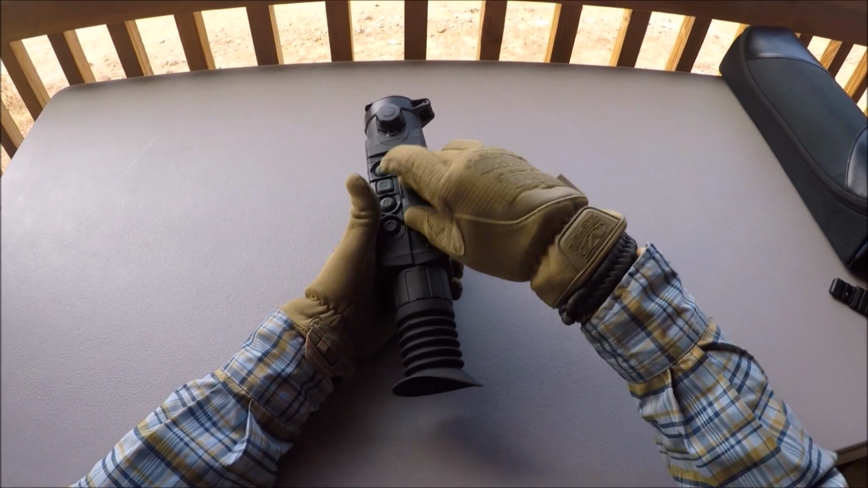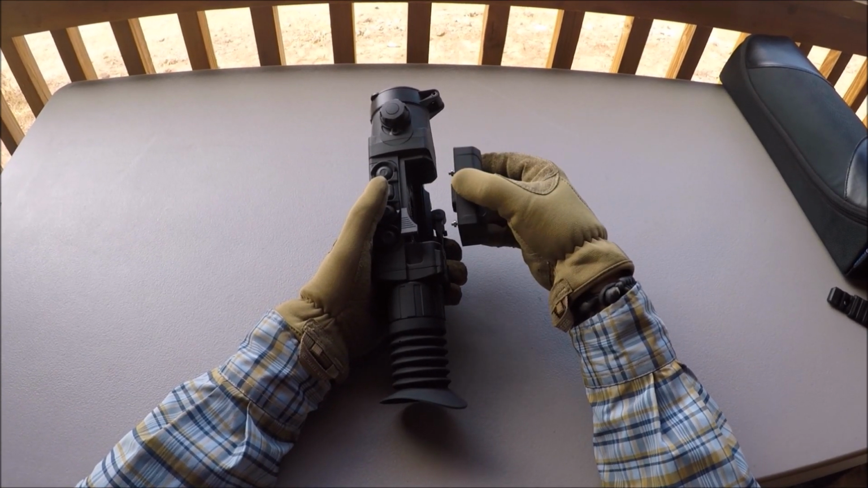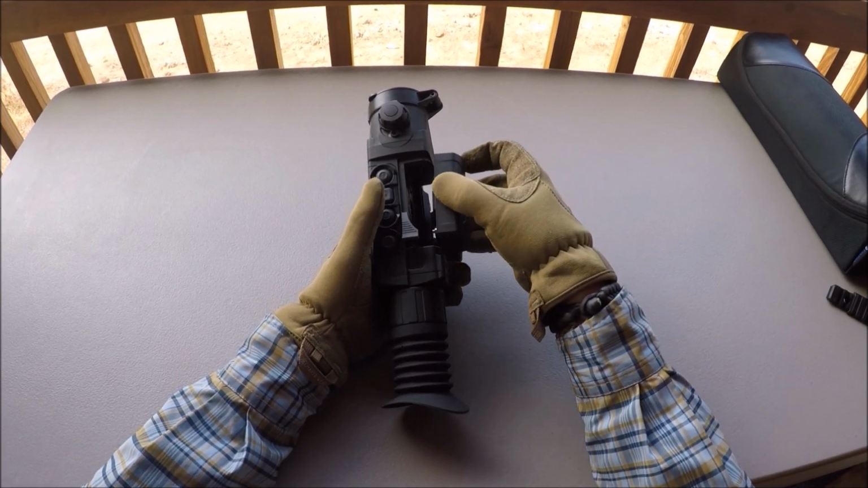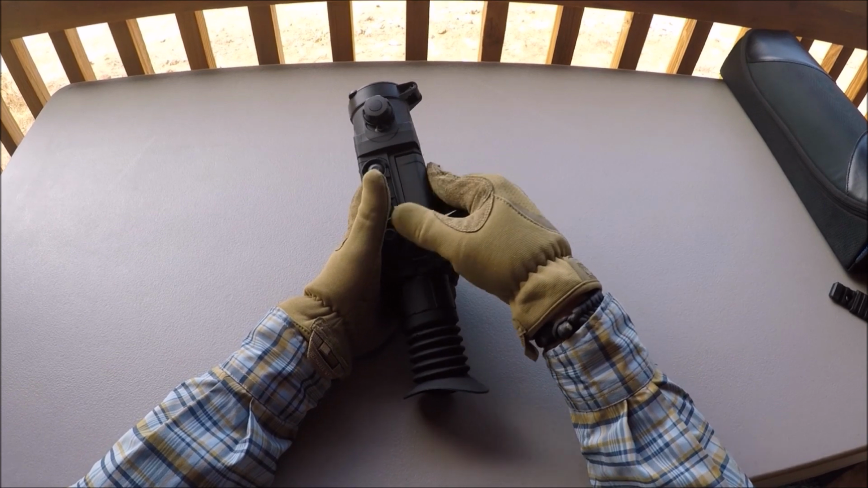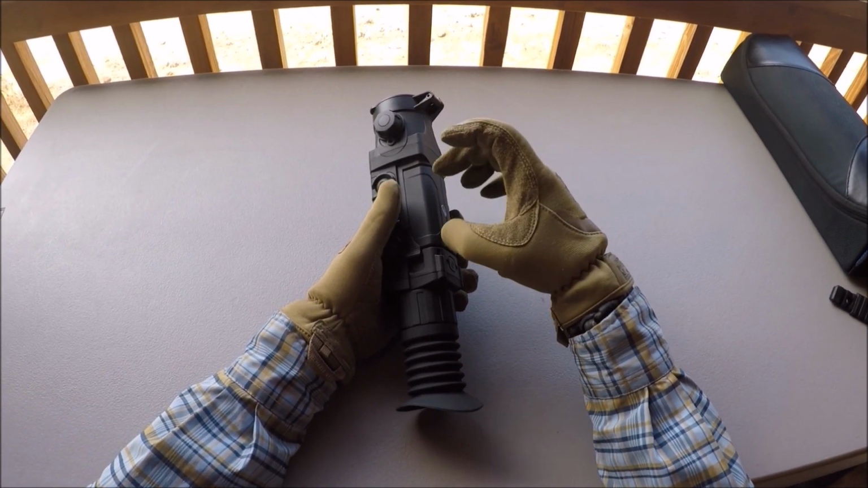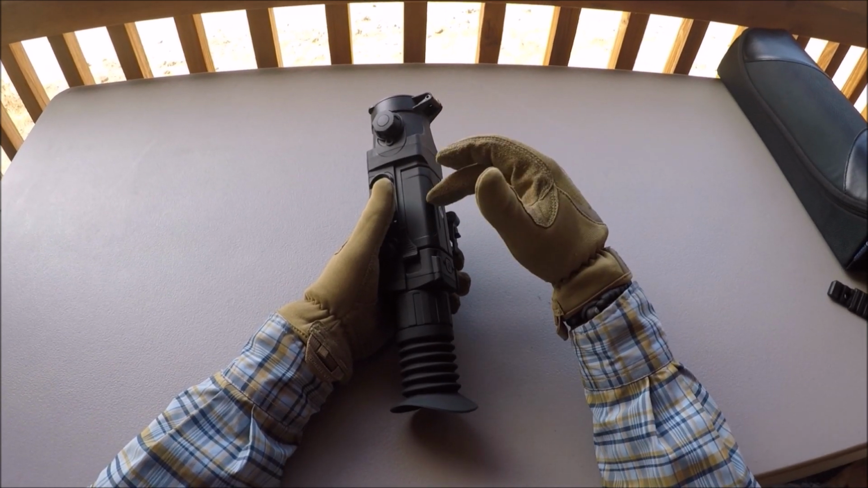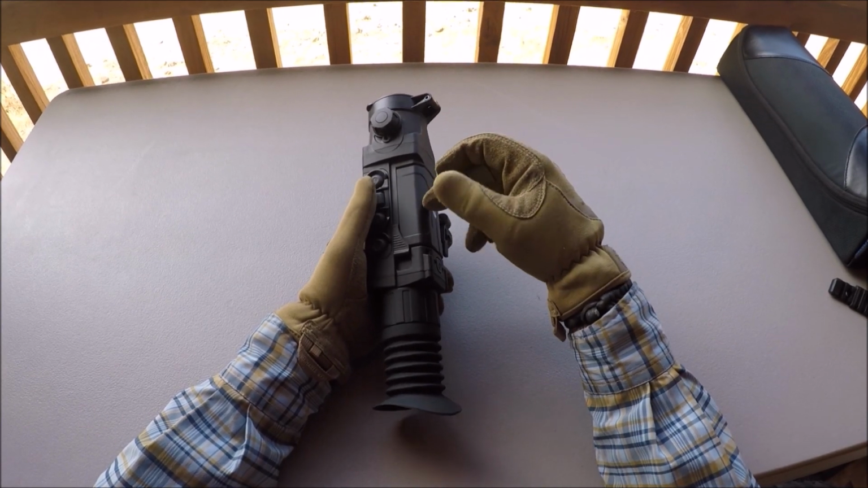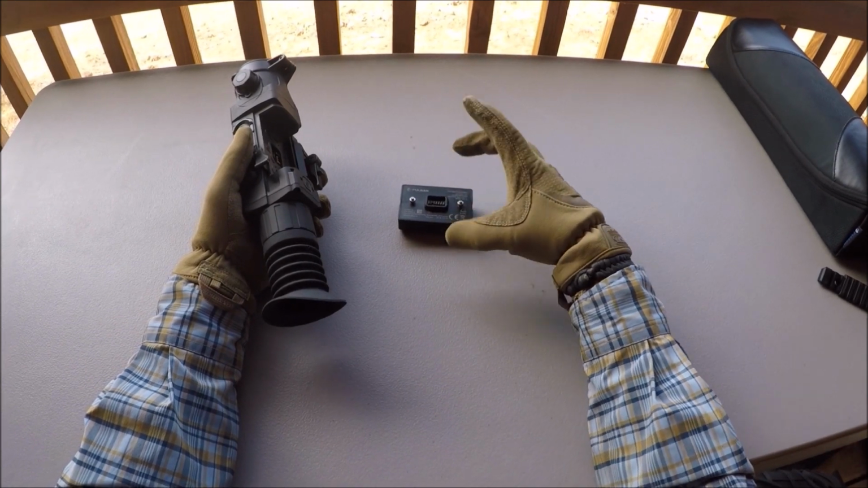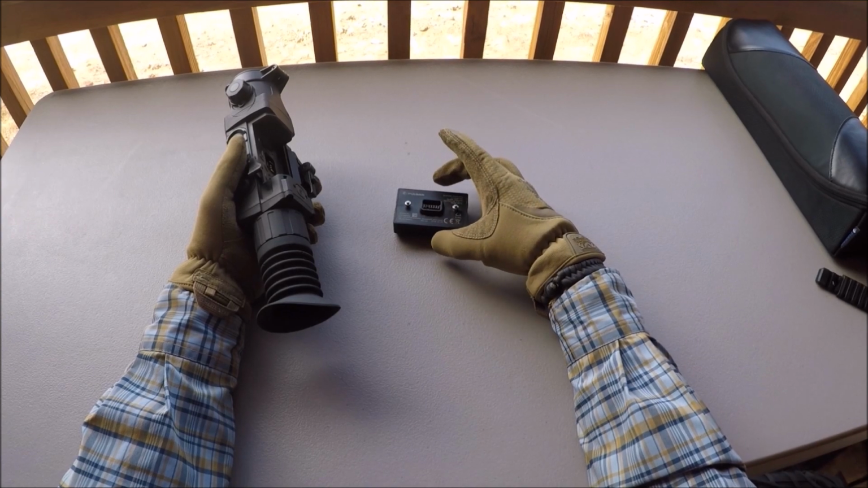Plus, if you have spare batteries, you can just very easily put this thing back in service, and it's going to be faster than actually trying to get 123s in and out. And that's great. Besides that capability, another thing that's really nice about the batteries being removable like this and rechargeable is when it's time to charge up your device, or in this case, charge up your device's battery, now I can have this plugged into the charger and have it on a table, and I'm not as worried about this thing getting damaged.